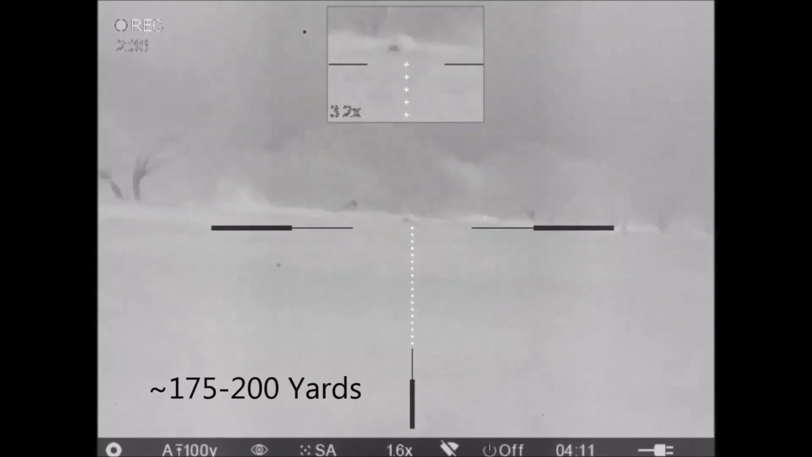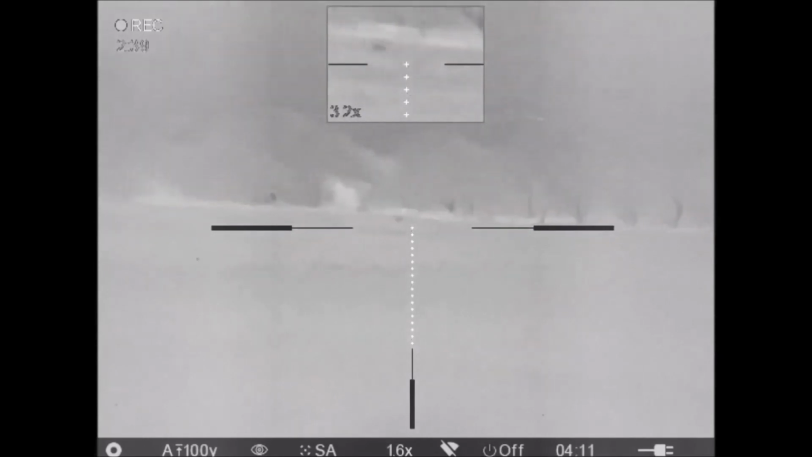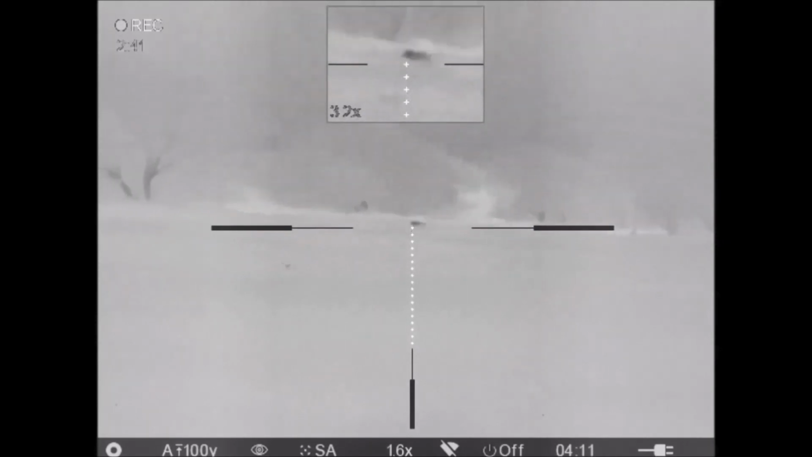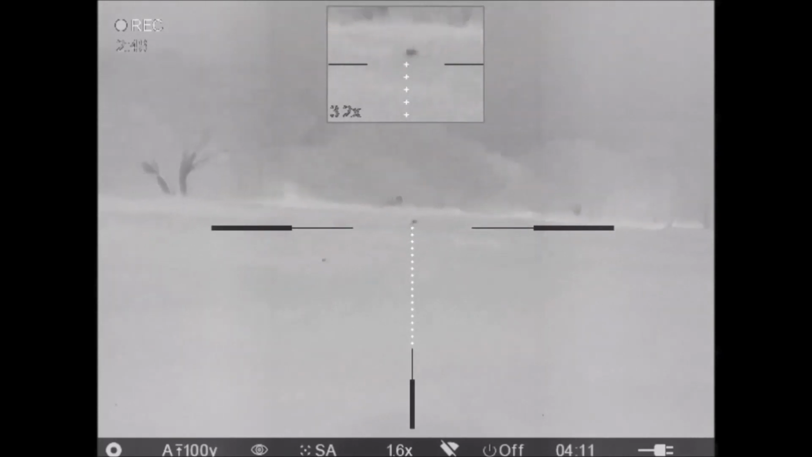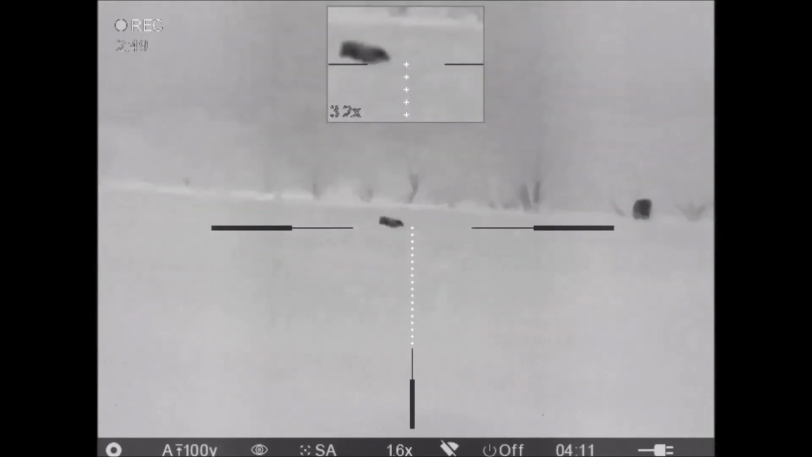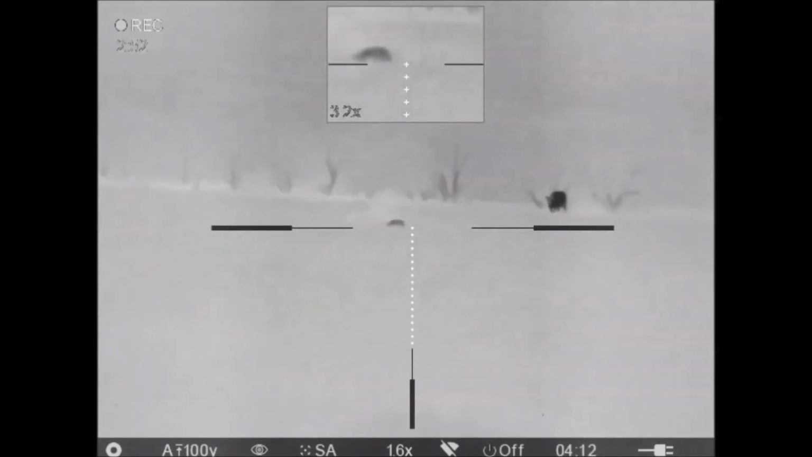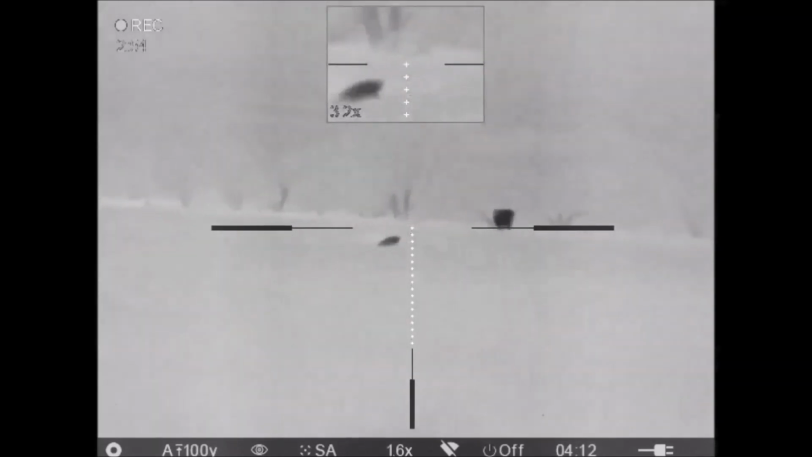I'm just going to watch the Brian. He's coming right to you. Hold on. Am I going over him? He's coming right to you. Oh, okay. Hold on. Let him come to you. Wait. Hold on. Let Brian take him. He's right there. Got him. All right. Wait. There's a cow behind it.